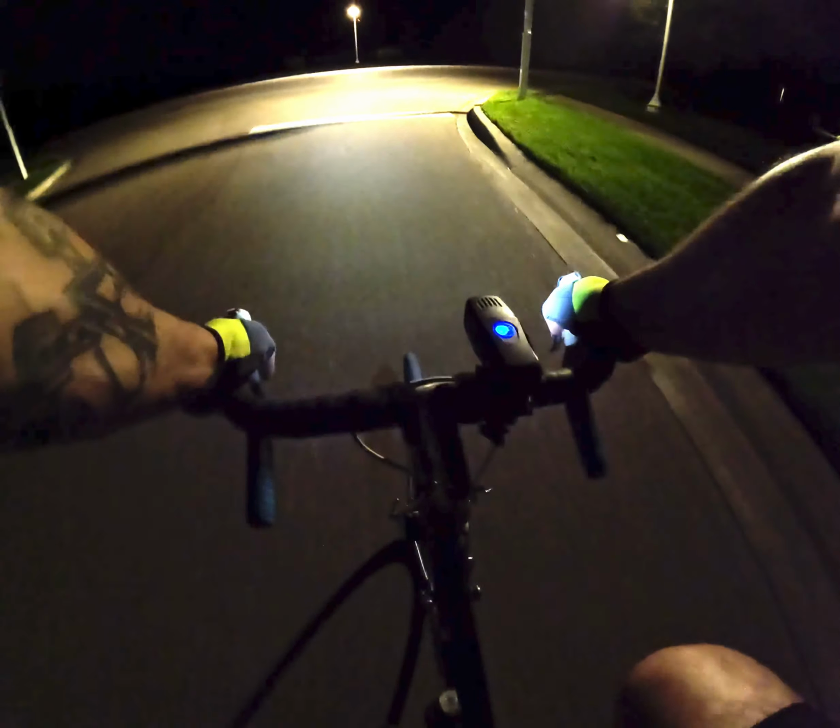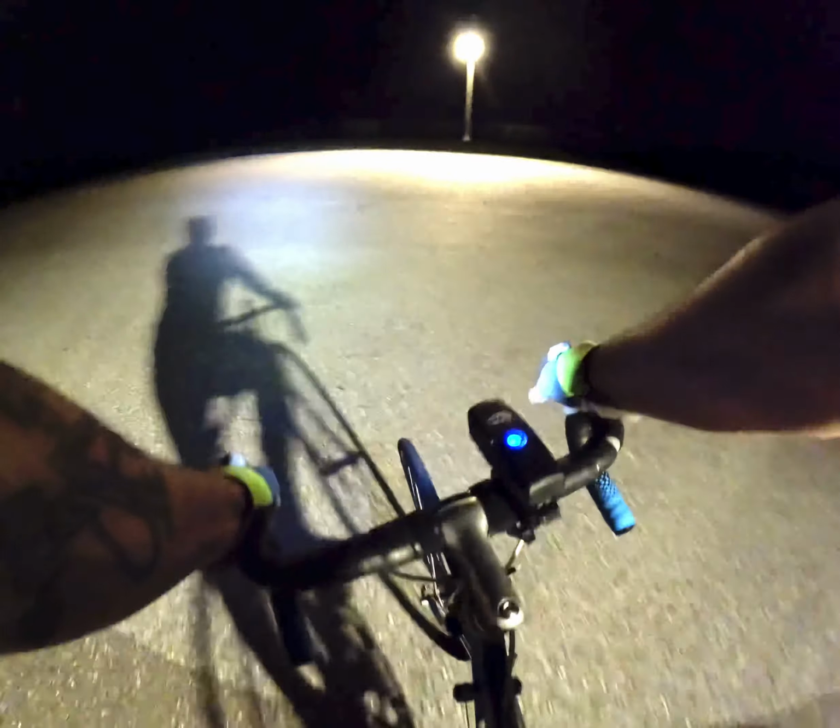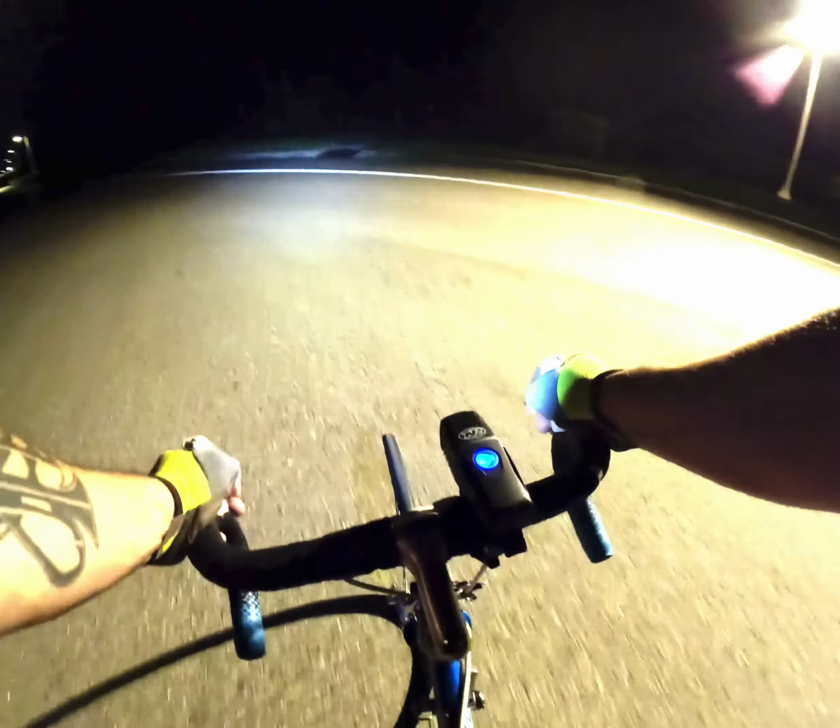But yeah, this is my little neighborhood, my little community. There's a car coming, but I was gonna say this is how quiet it is. It's really not bad. Again, with the situational awareness, I have every right to be in the bike lane, but